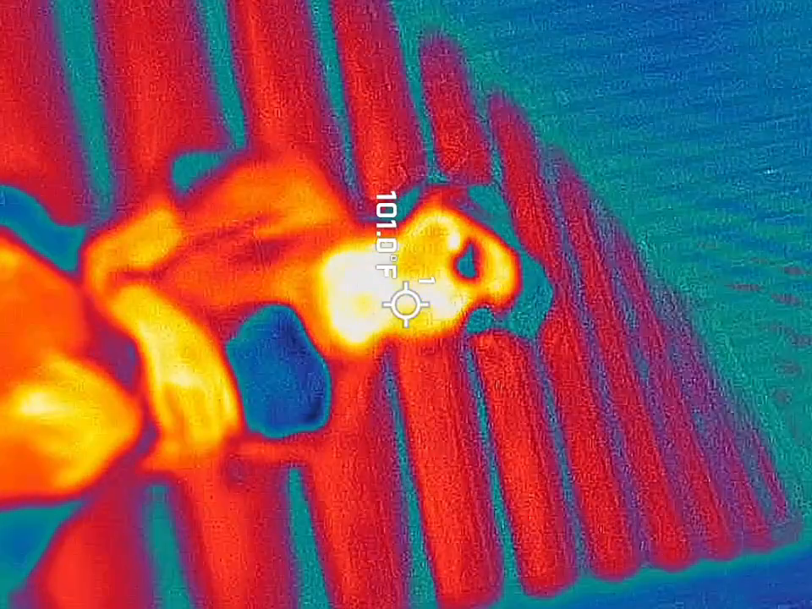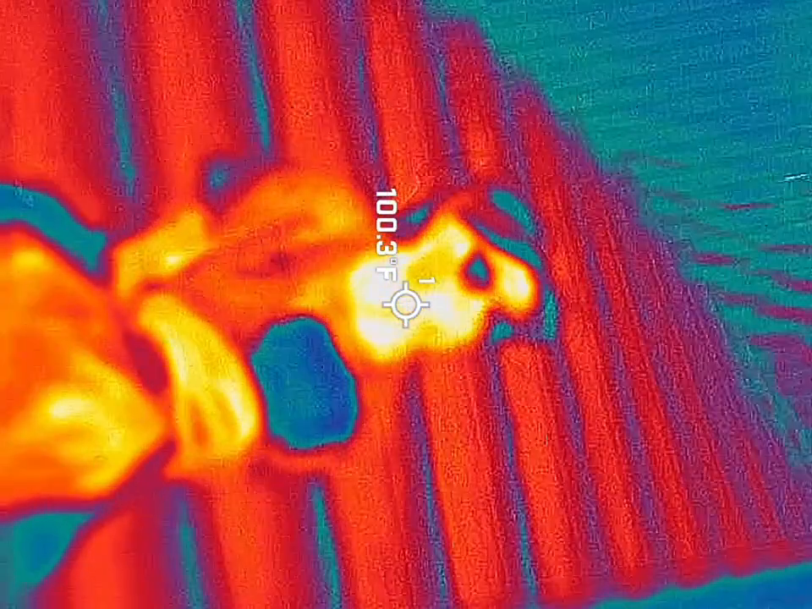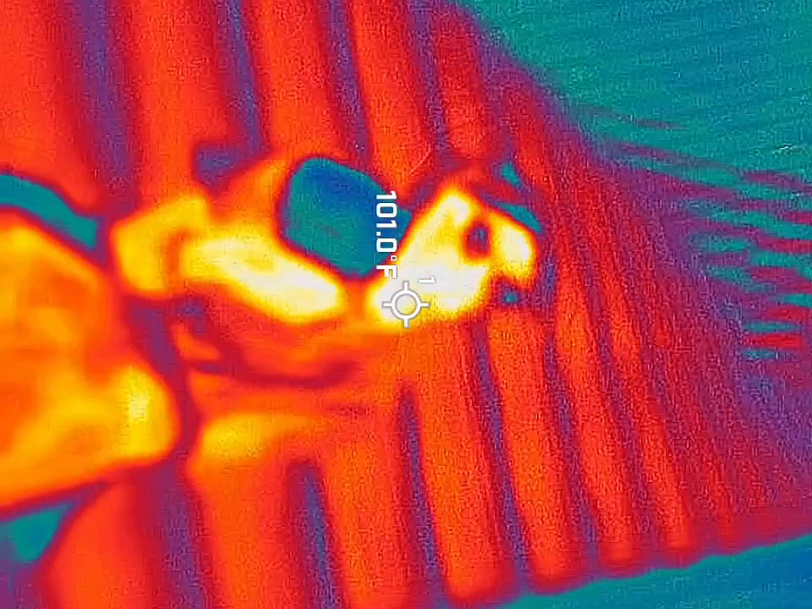Does anybody else want to try the headphones before we wrap this up? All right, let's go ahead and hand them over. Anybody else want to try them? We'll let you have about a minute underneath there, so just peel them off.